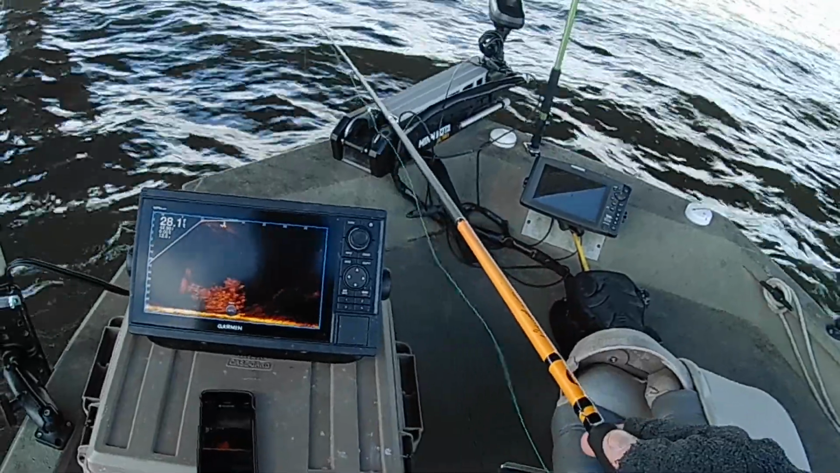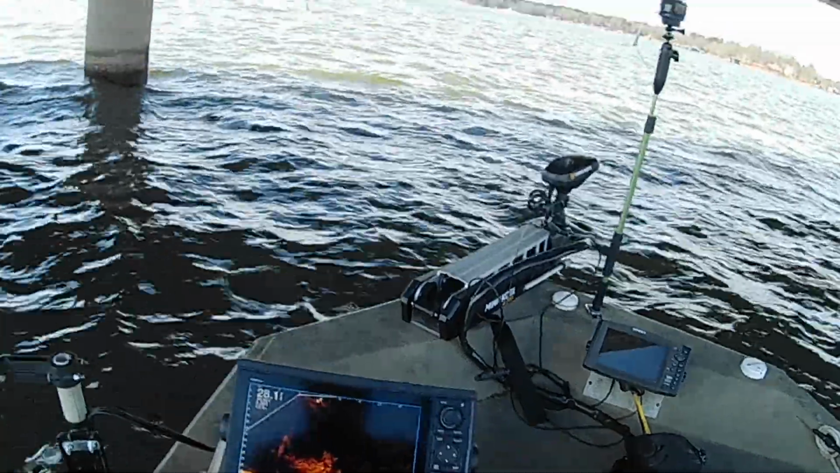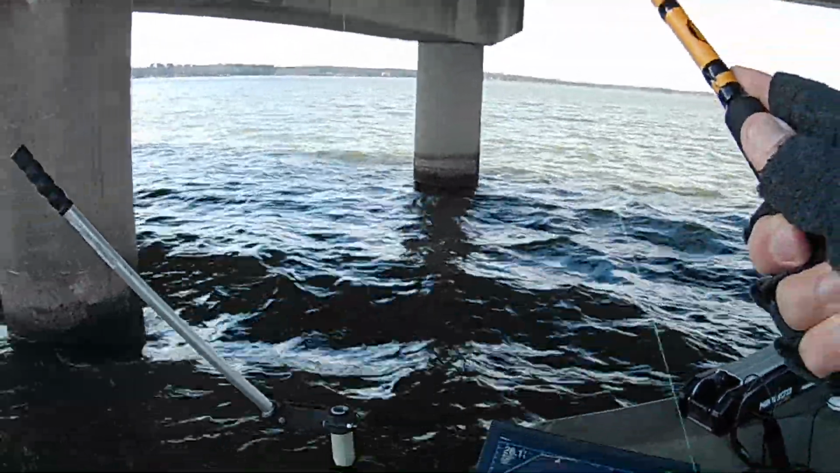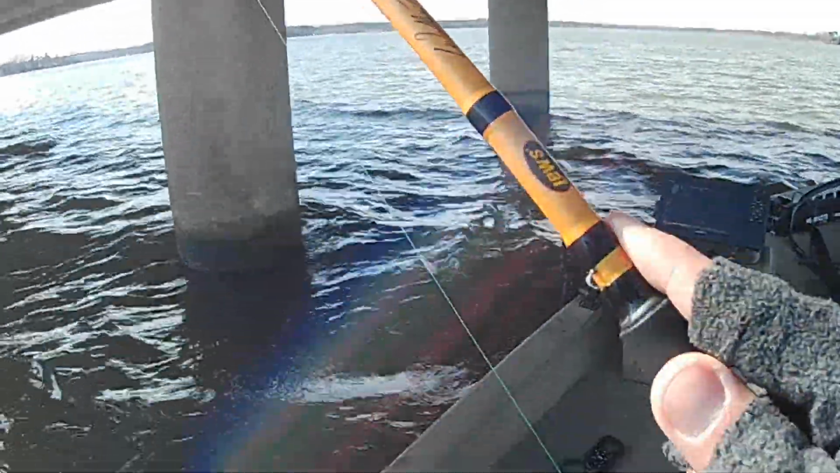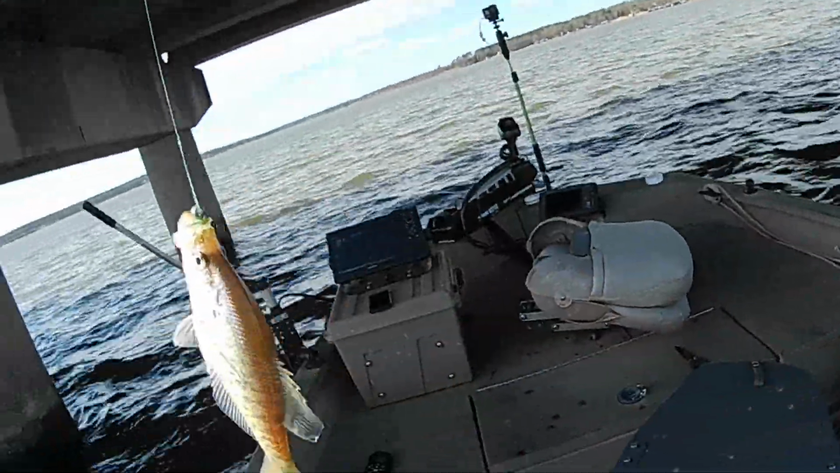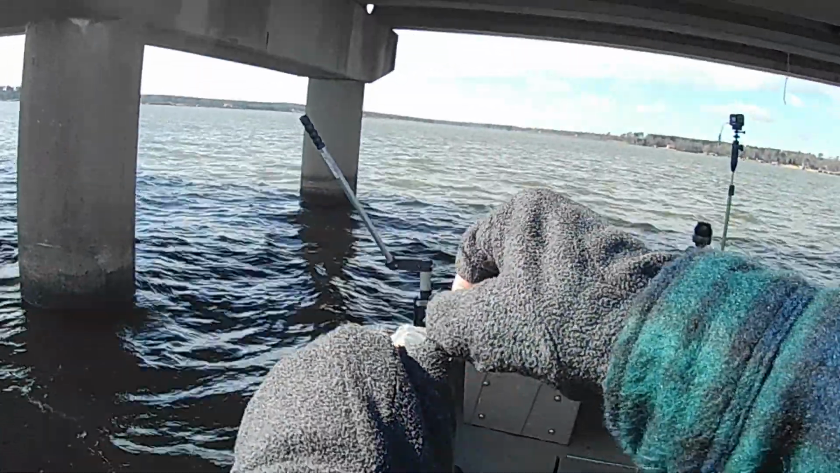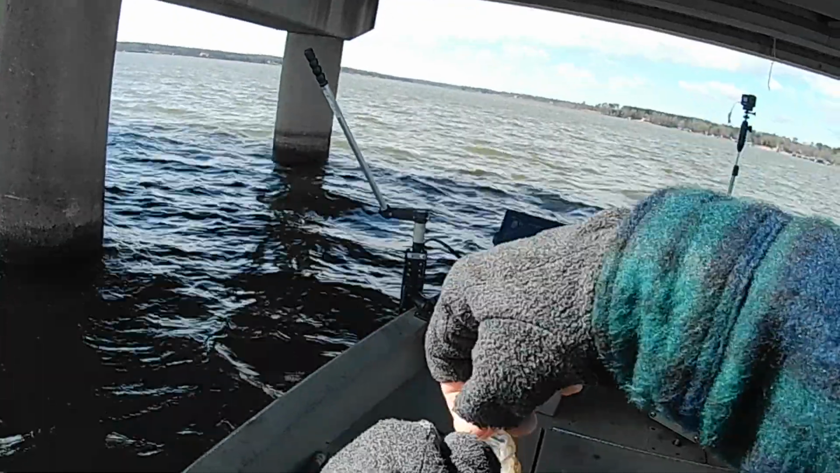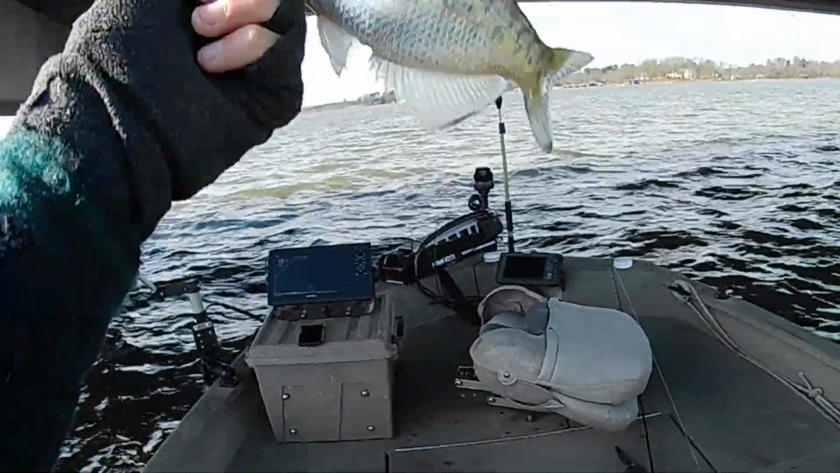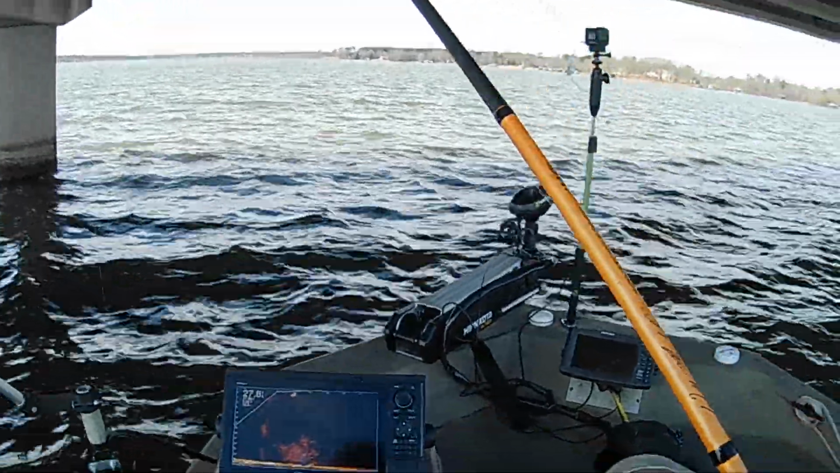There's a lot of fish in this particular piece of brush right here. There's another one. There's another one. He don't feel as big. He doesn't feel as big. No, he's little. The first white one is little. All the rest of them been black crappie. Let him go.